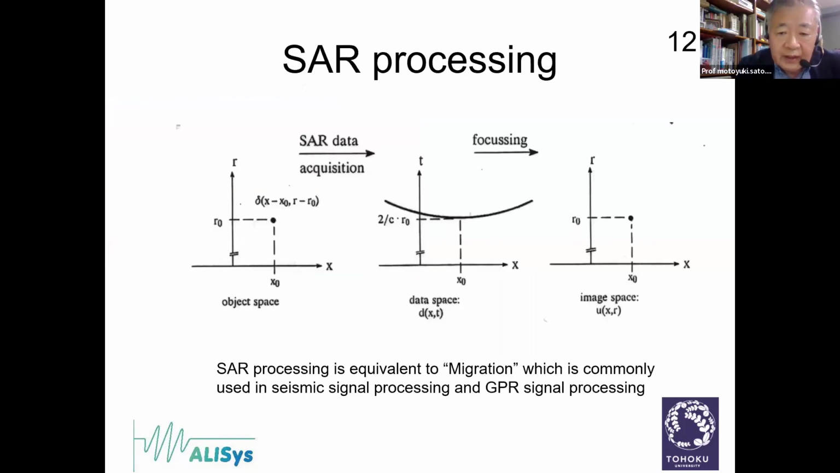That is quite a common situation for any radar measurement. Even if we have a one point target in the left figure, which is the object space, if the radar is scanned along one line, we can see the hyperbolic curve in the middle figure, and the radar acquires such a reflected signal.